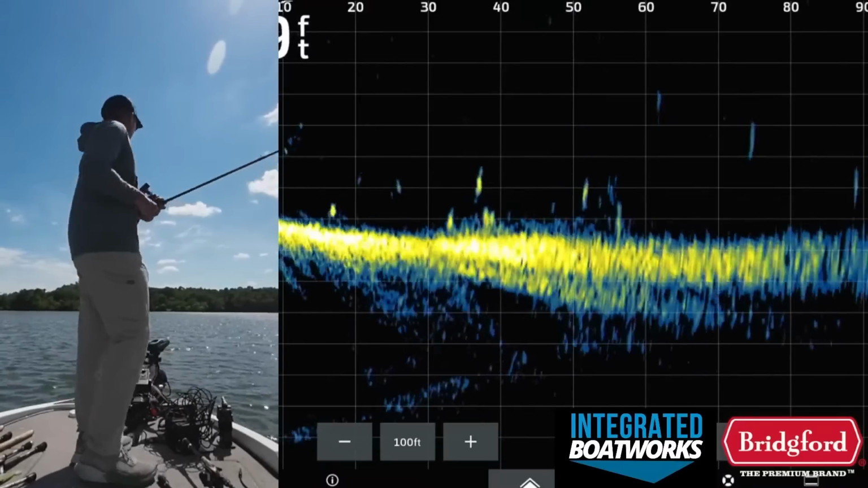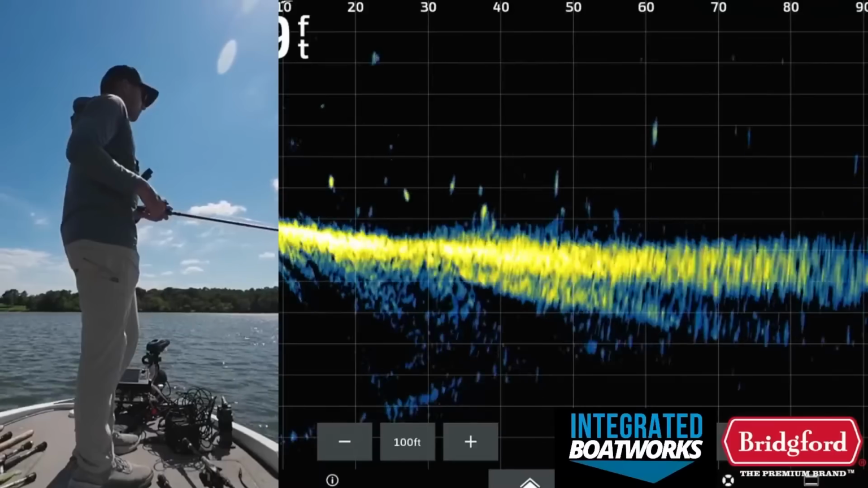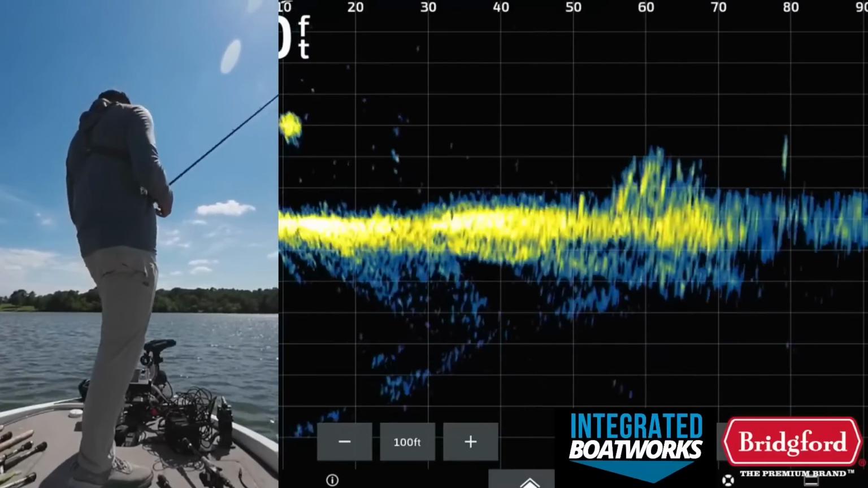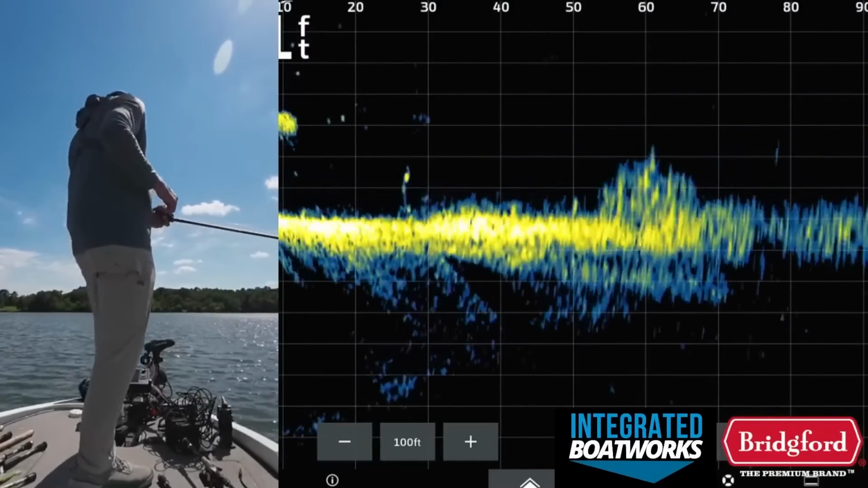Fingers crossed it does. Fingers crossed I can actually hit this brush pile. I think I hit it that cast. Somehow. There it is. Did hit it.